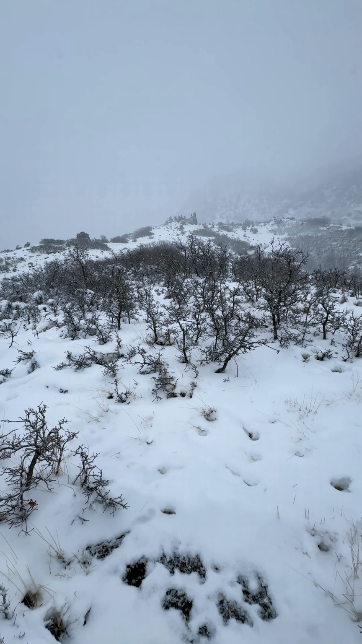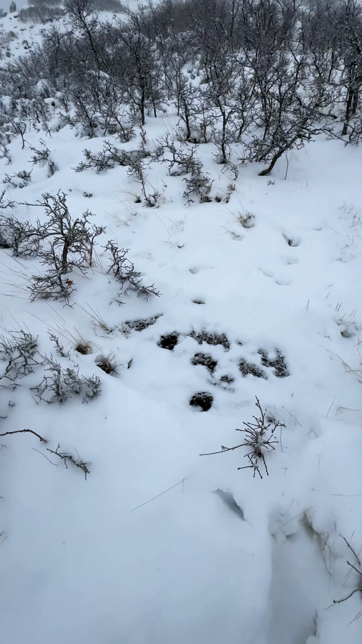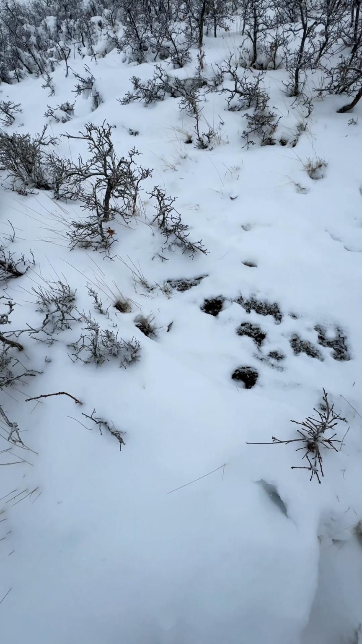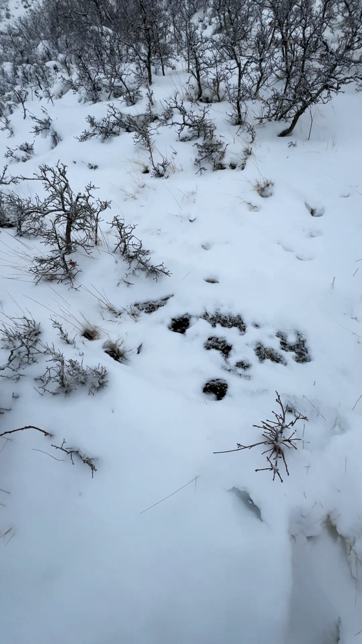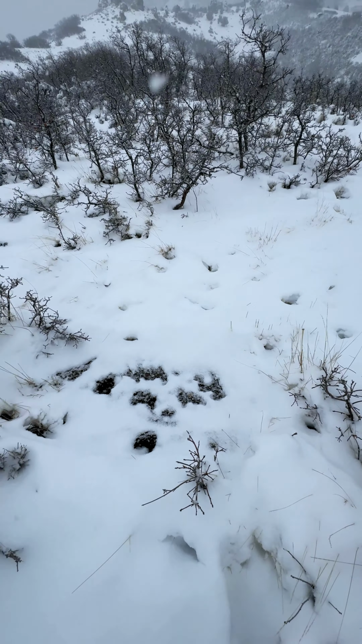That's where I'm headed up there, and you can see in the mist those rocks just there. But if you look right down here, I think this is an elk bedding down here. You can see bigger hoof prints around, and I think probably last night a good old elk was sitting right there, and now the snow's starting to fill it in, but you can see hoof prints that are much larger than deer prints all around.